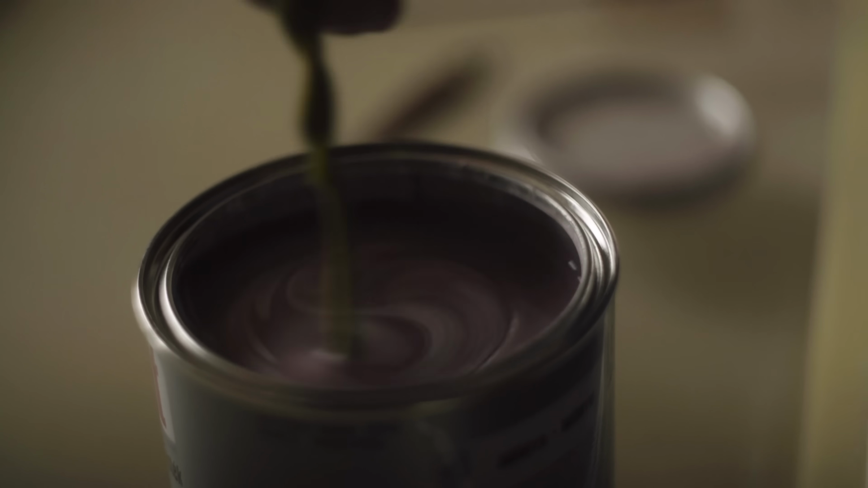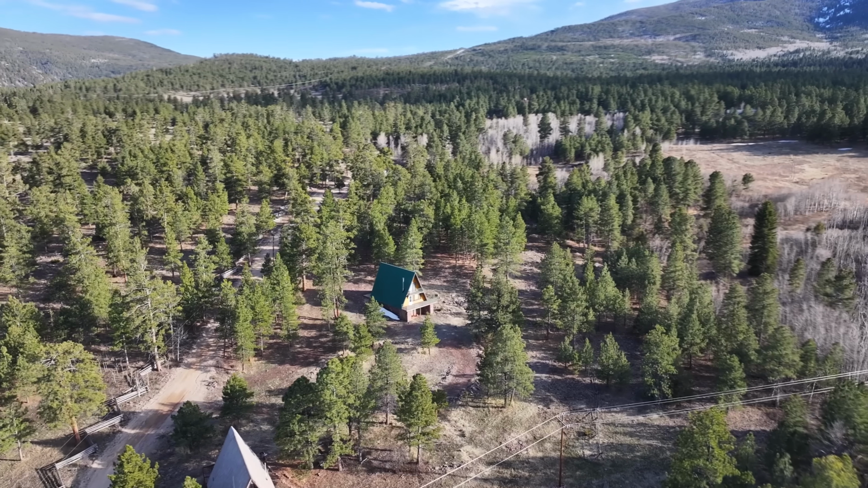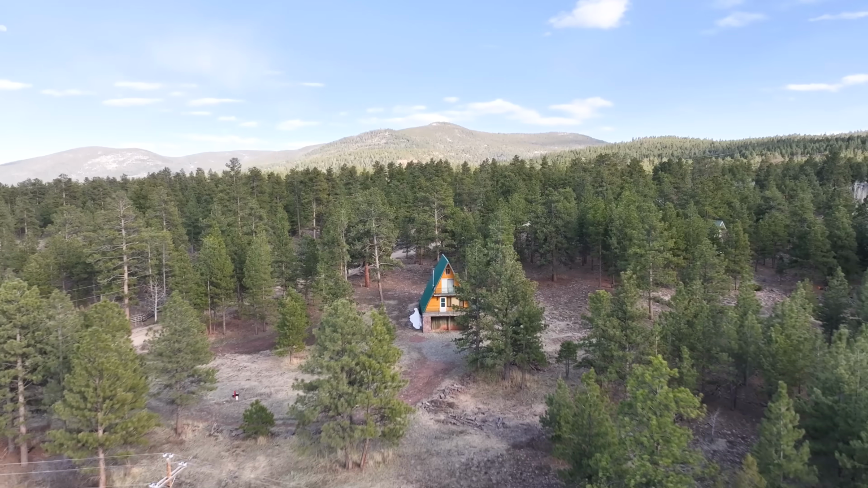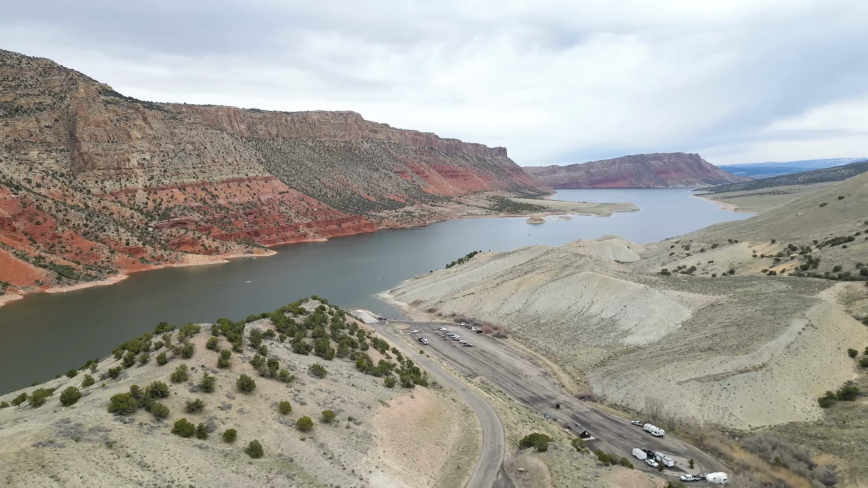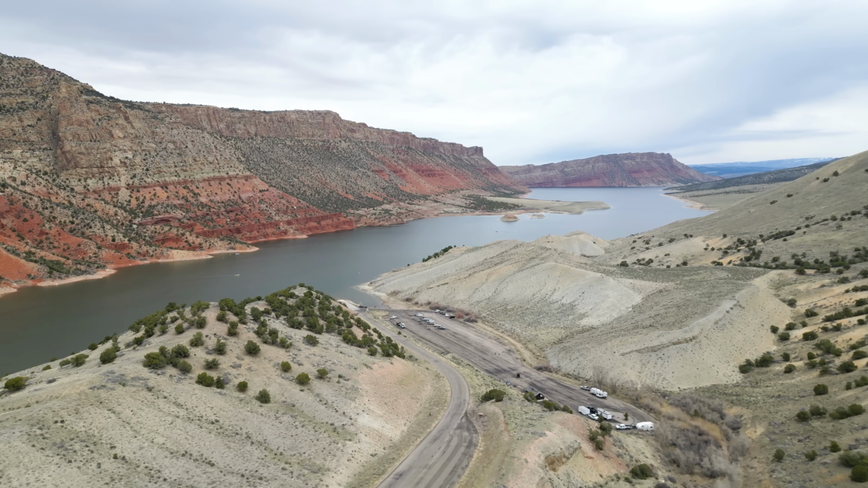He was headed up to the cabin for a little while to help his father out by painting, and never arrived. We have no information that he even ever made it to the cabin. And him and the vehicle just fell off the face of the earth. Yes.